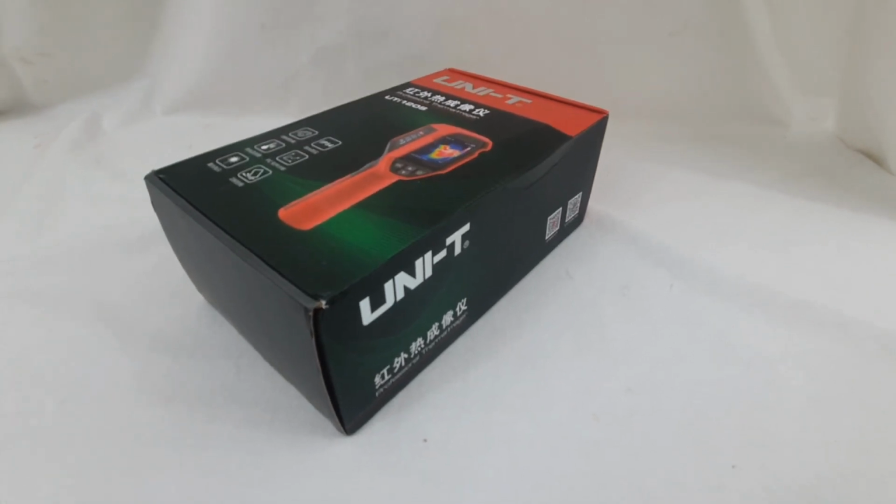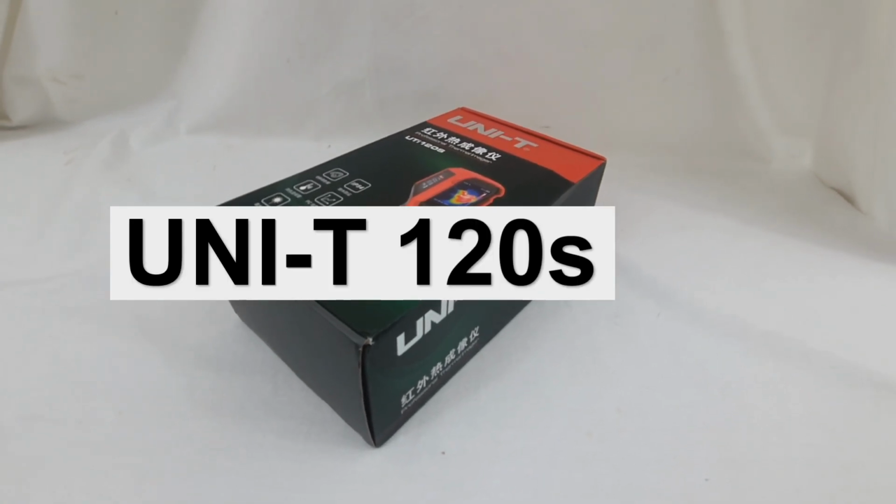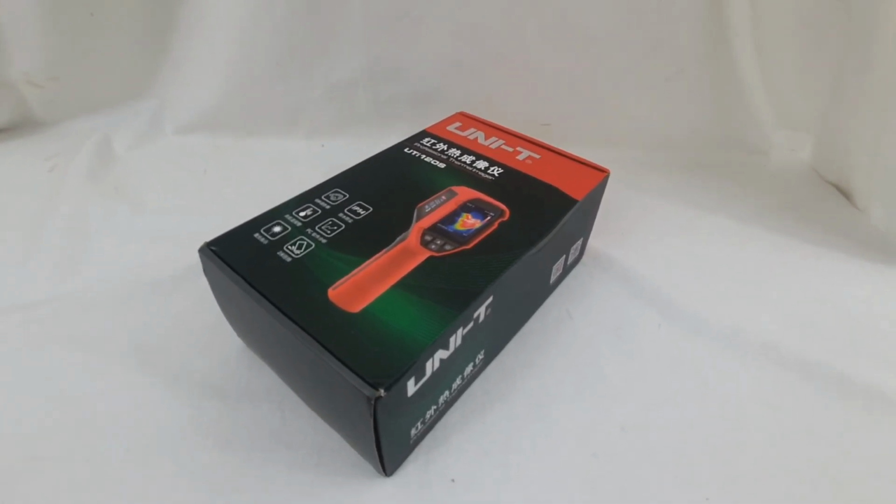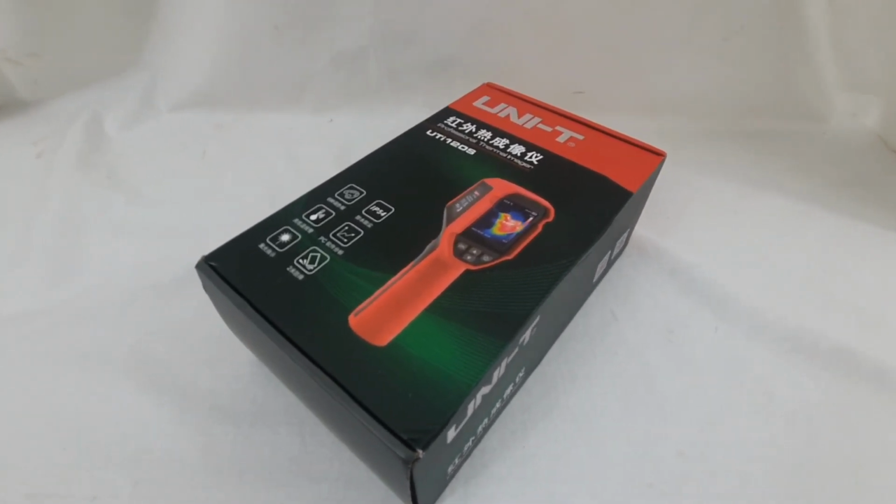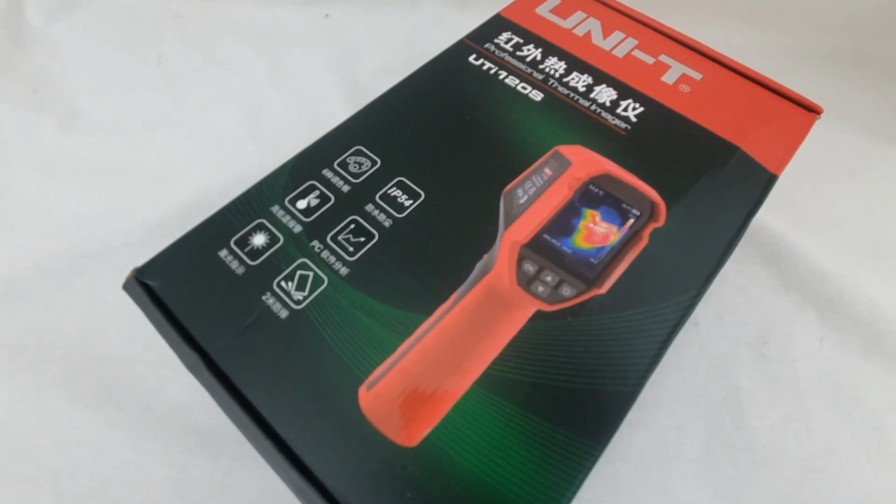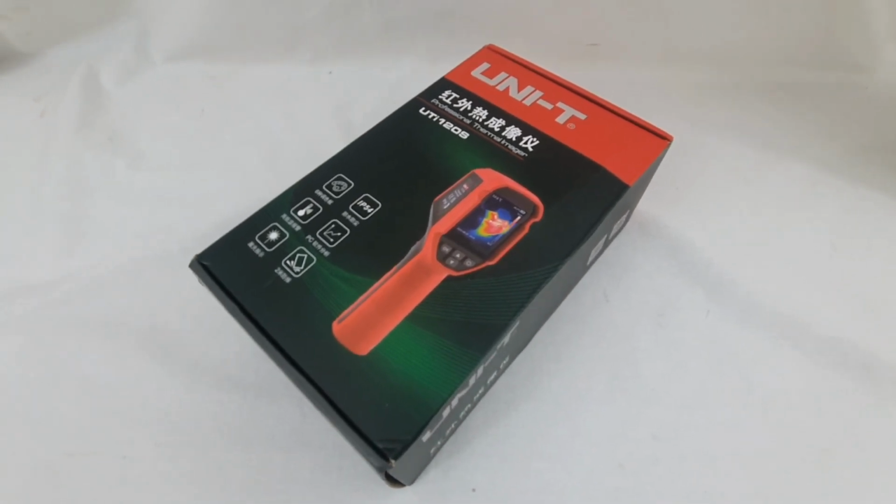Okay, so a bit of an unboxing and first impression video here on the UTi120S professional thermal imager. I've bought this with my own money, so this is not a sponsored review or anything like that. Bought for personal use, but also I have several CNC machines, and I think it might come in useful for detecting any shorts or hot connections in those machines.